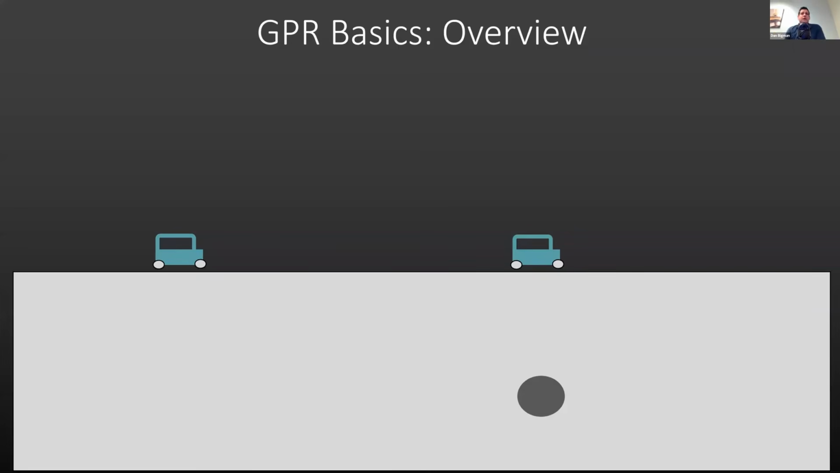So let's go over a little bit of the basics of how GPR works, right? A little bit of an overview. The way that GPR works is it generates an electromagnetic pulse, okay? Basically it produces an electromagnetic wave from an antenna. The antenna oscillates an electron back and forth in a sense to generate that wave.